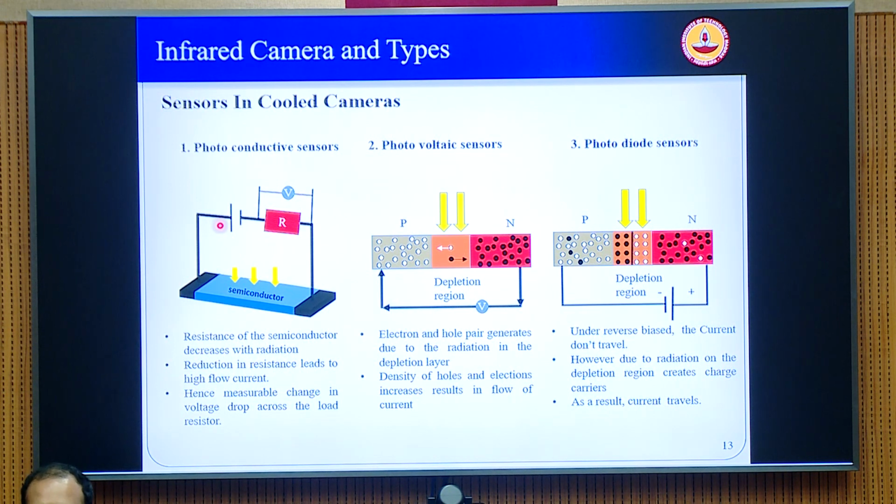And in photodiode sensors and photovoltaic sensors, you have a P semiconductor and an N semiconductor forming a junction, and automatically when you have a junction, you have a depletion layer. And then when the photons fall on these PN junctions, the width of the depletion layer can be controlled, and you can generate current by the movement of electrons across the depletion layer. So this current that is produced can be calibrated to the intensity of the photons falling on the sensors. So this is basically the principle behind all the cooled cameras.